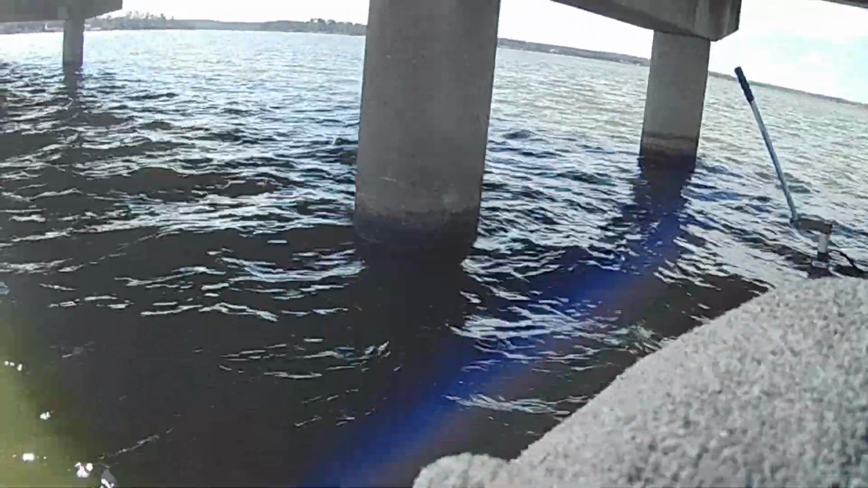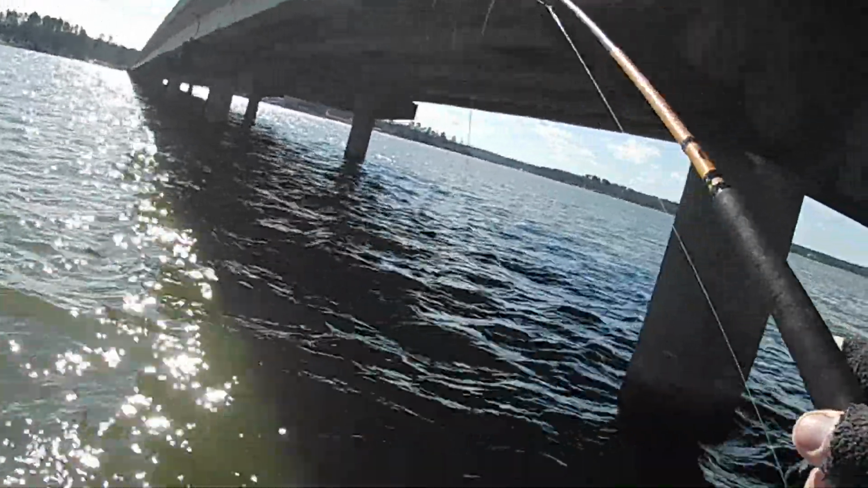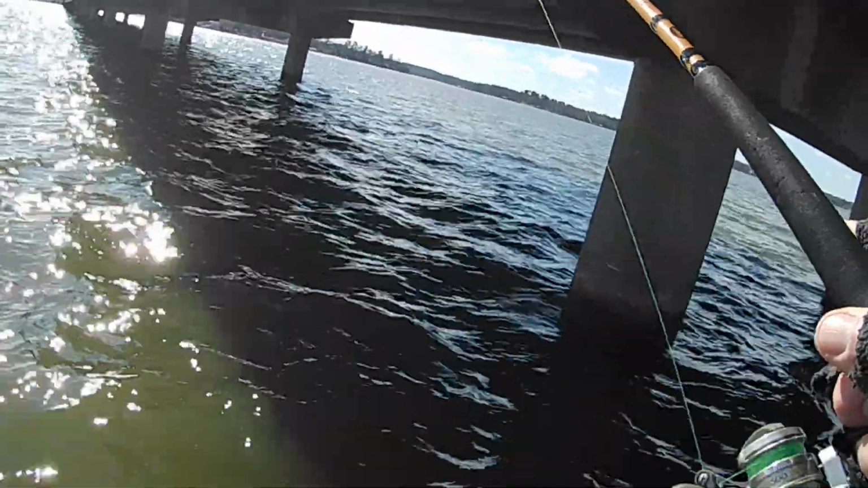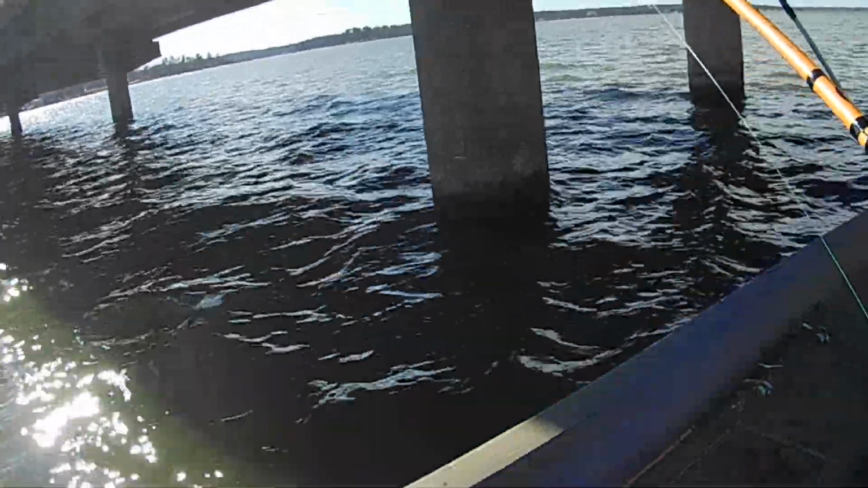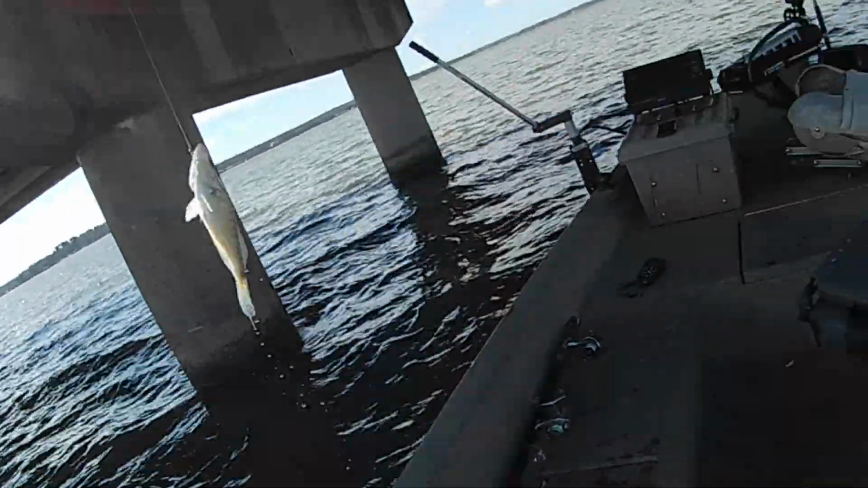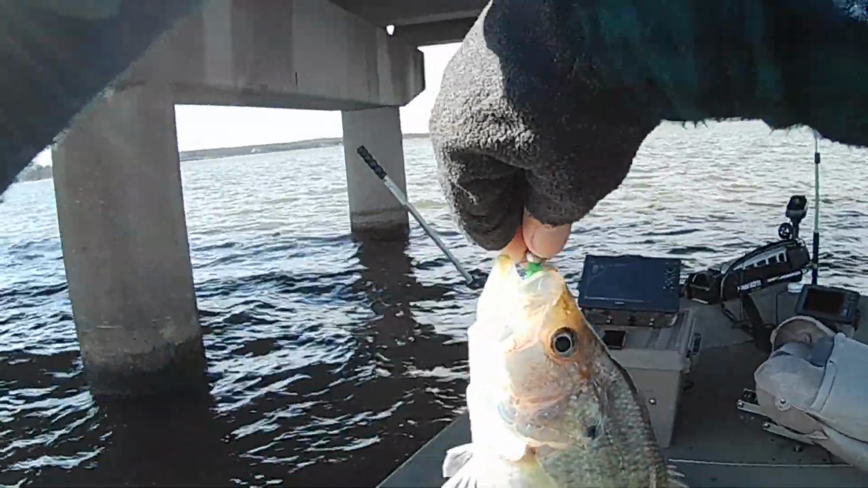Hey, that's a good one there, I think. I think this is a better one. Whoa, come on now. Hey, where you going? Yeah, another little better one. He ain't too big, but he was better than them others. Little white crappie.